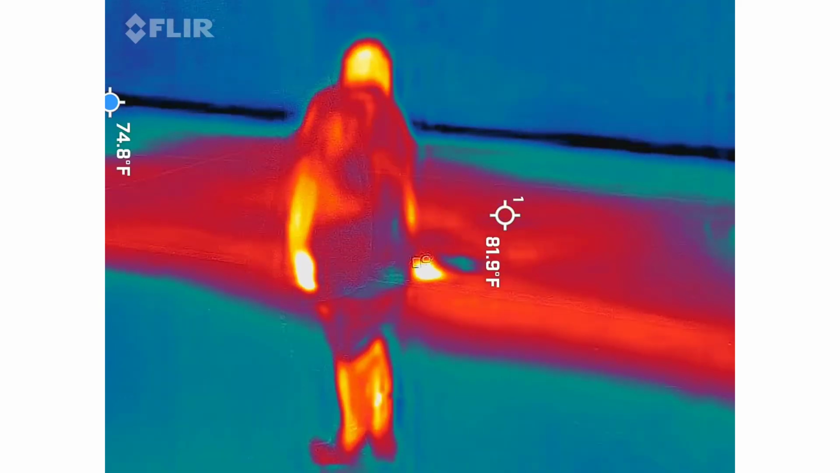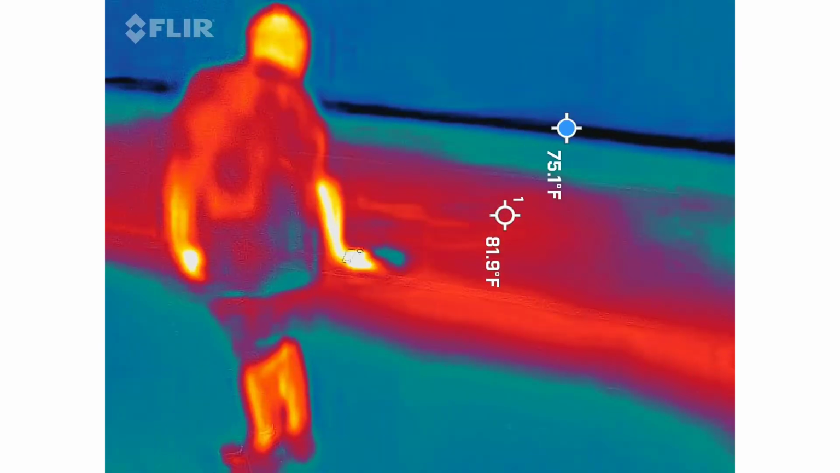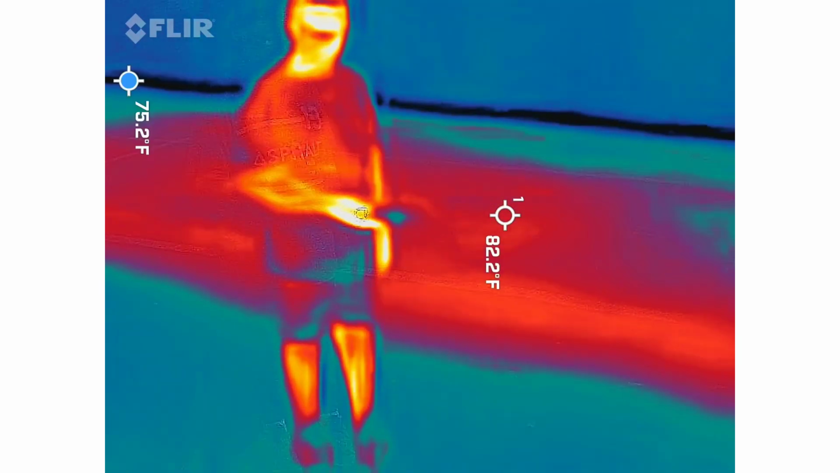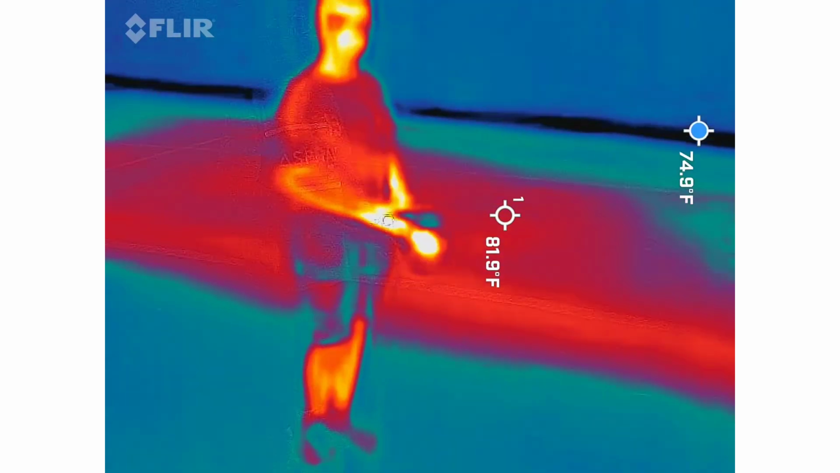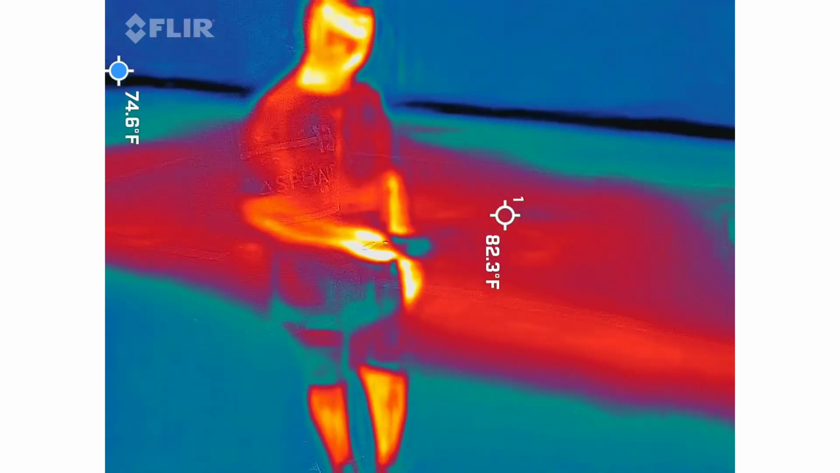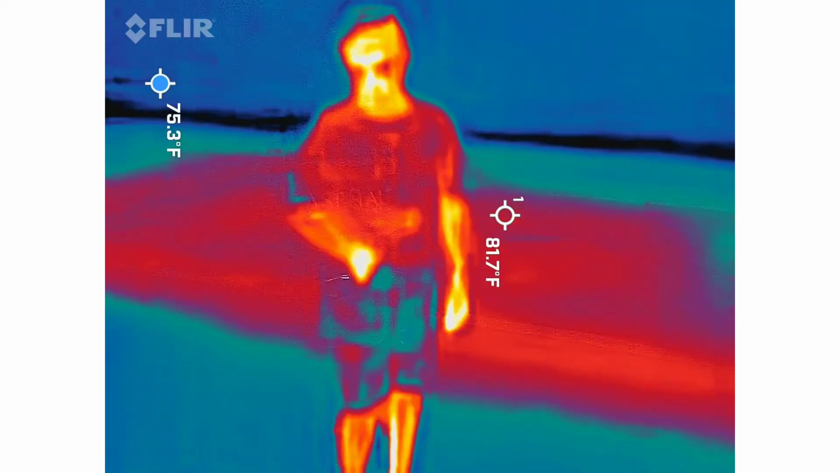Oh, wait, what do we got? Something here. It went to purple. Purple, that's the highest reading you can get. There's something here. Anything? Nothing that I noticed, but I'm not familiar with what would be an indication.